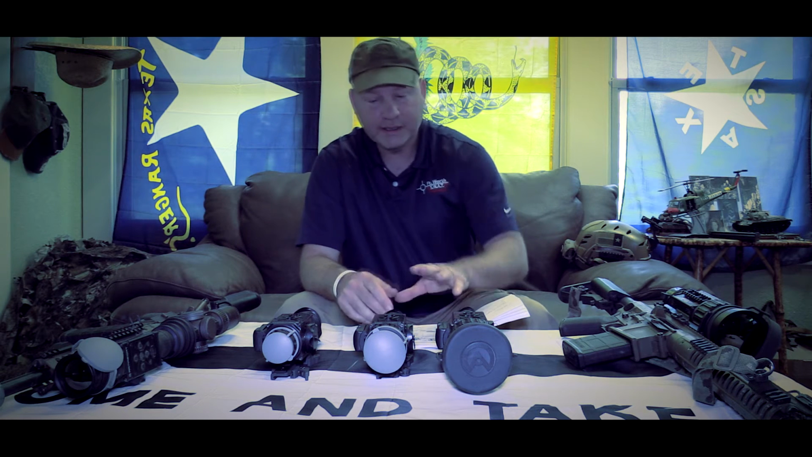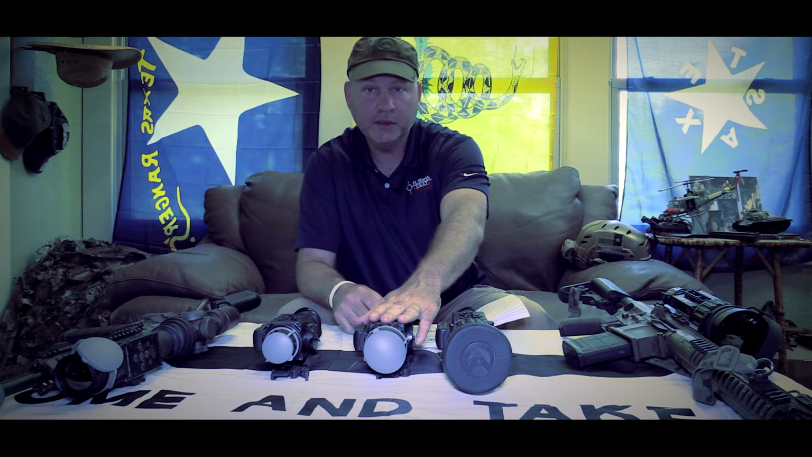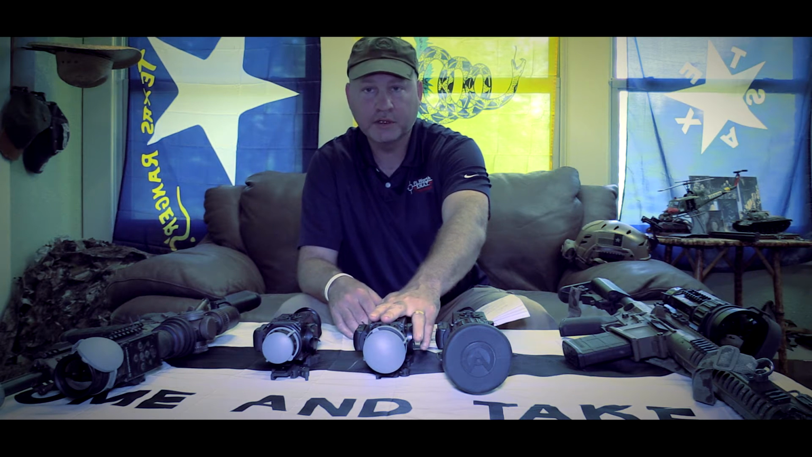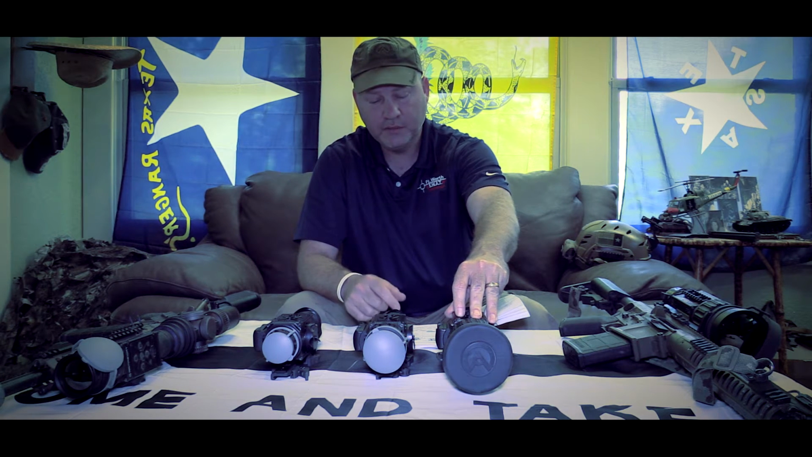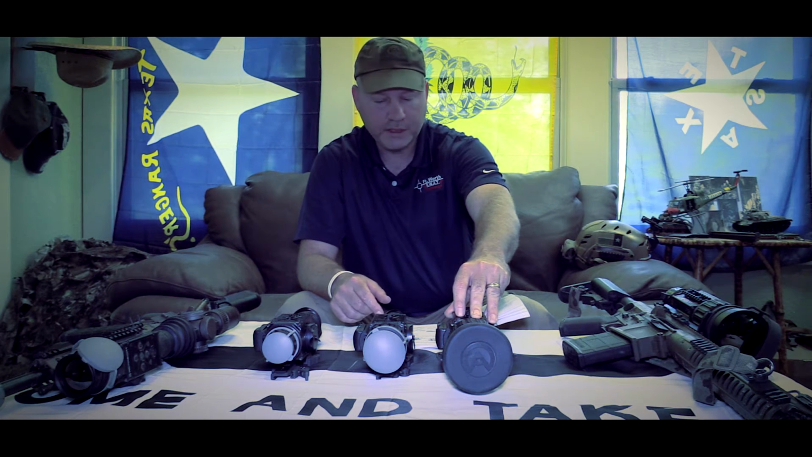There's also a sea sky mode. If you're trying to spot aircraft, you use, of course, the sky mode. The sea mode would be for maritime operations where you're out on the ocean or large bodies of water. You still have your standard digital zooms. The 640 units will go to 8 digital zoom. The 336 units will go to 4 digital zoom.